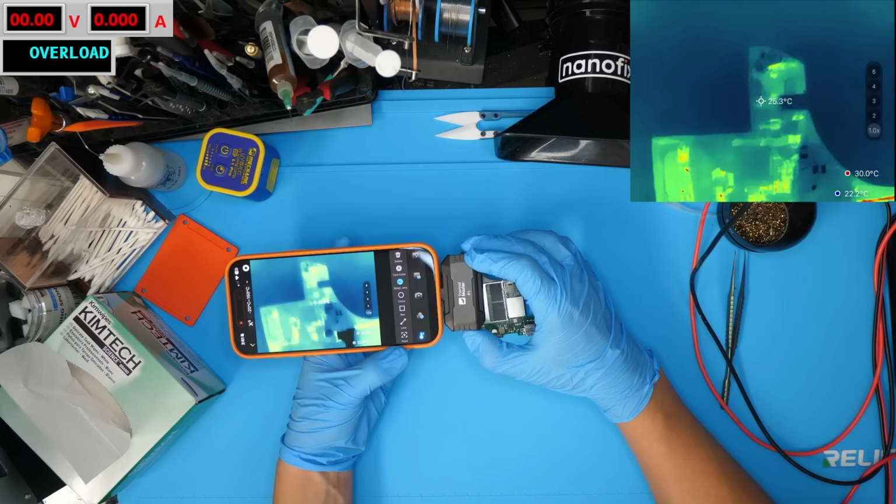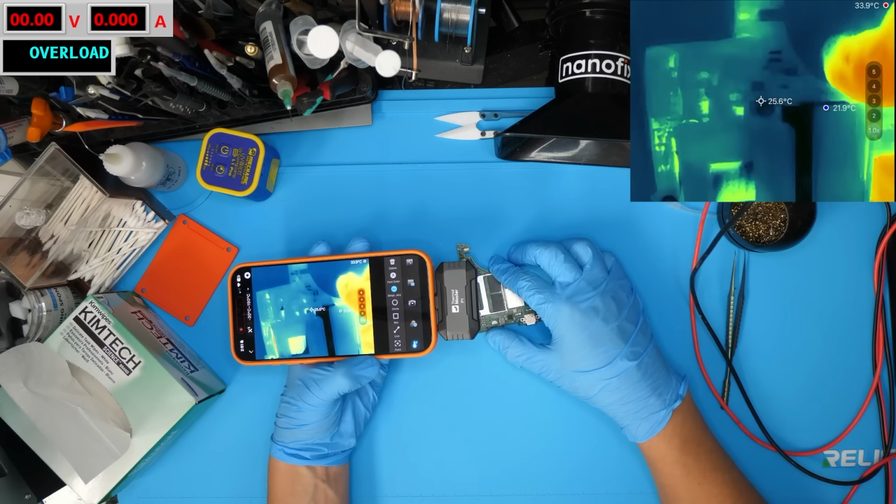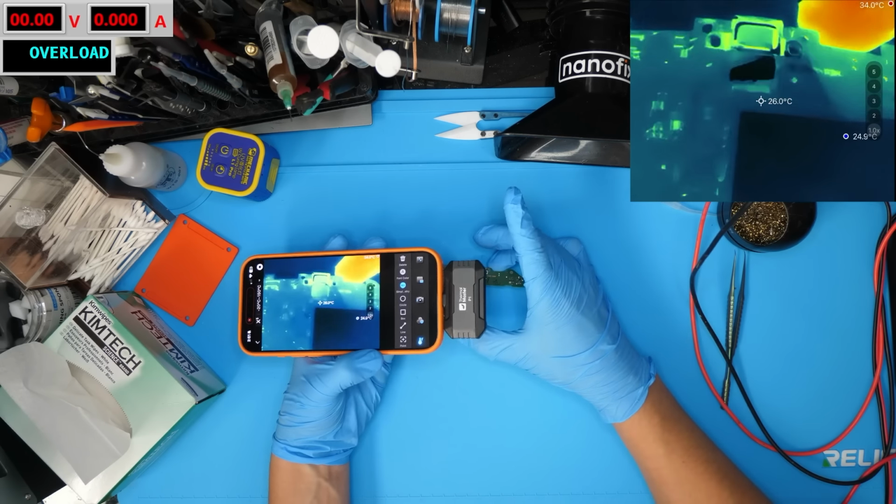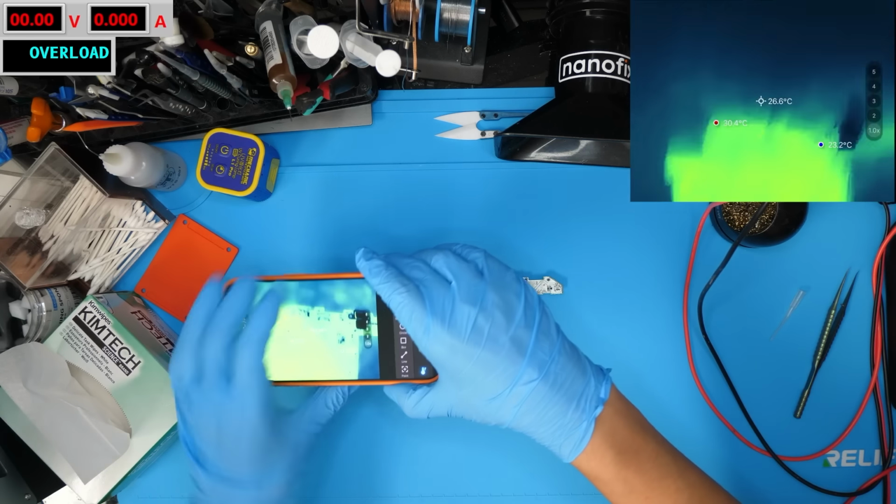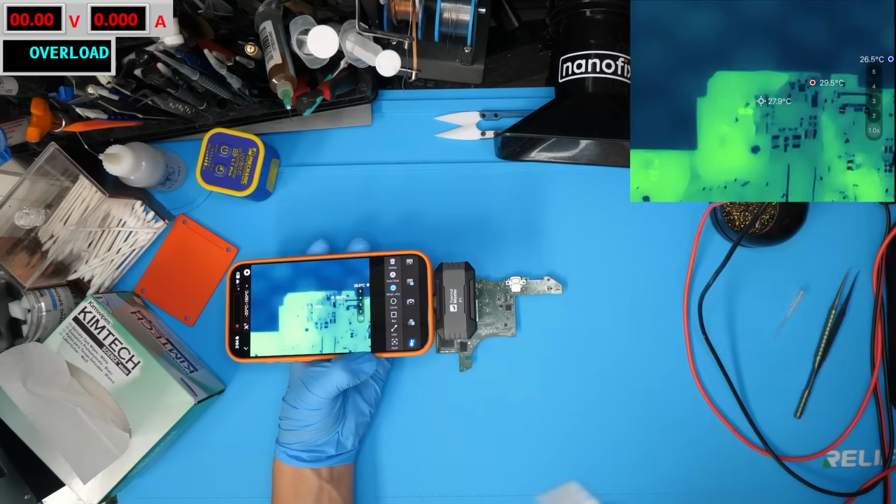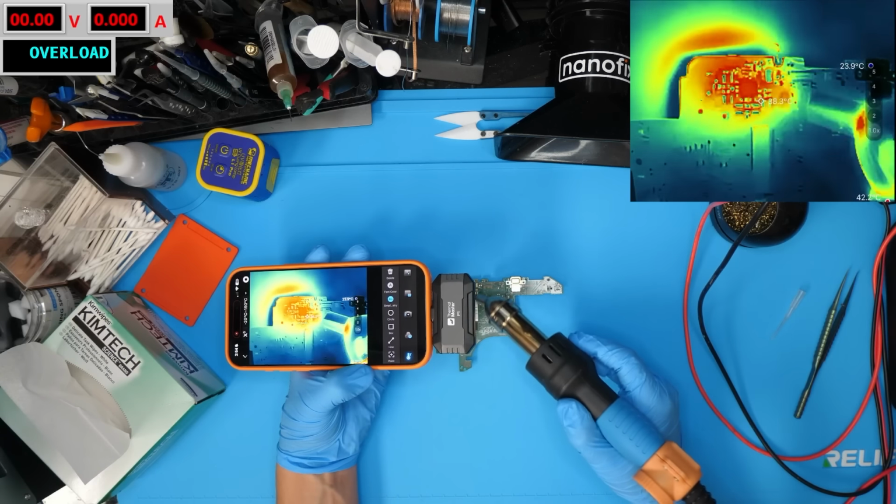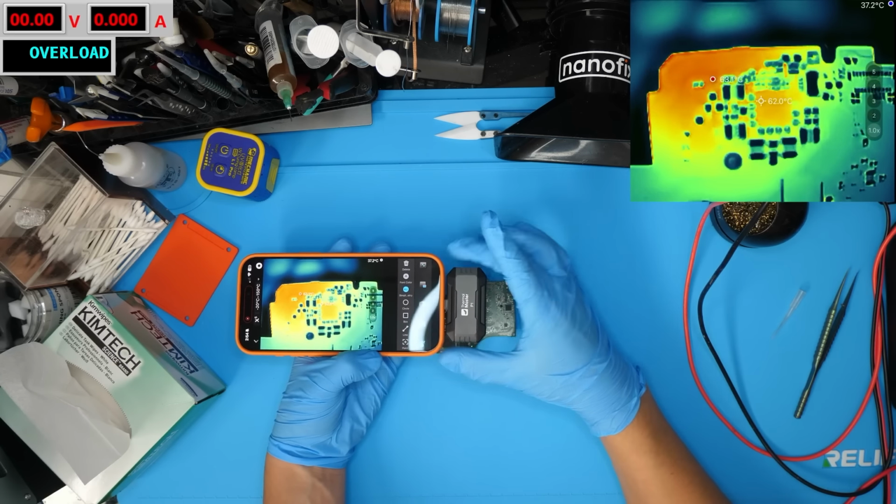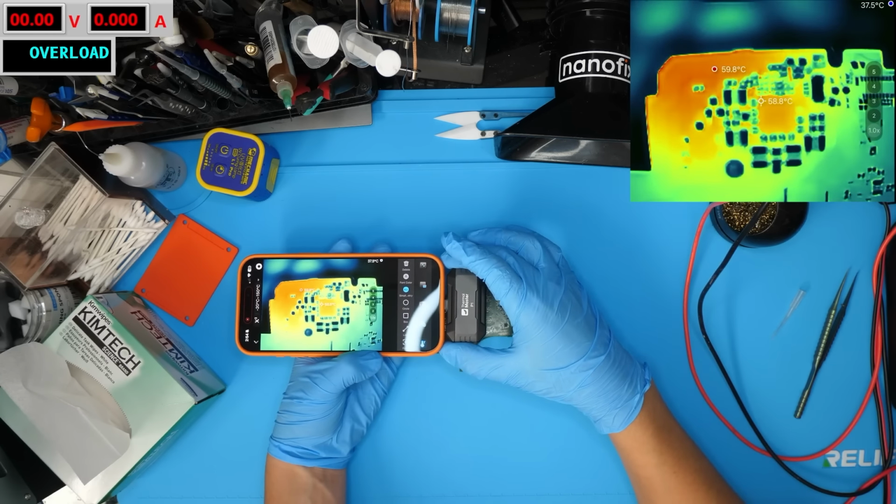But I have to say, I am pretty impressed with how far in we can go with this thing without having a macro lens. So just for fun, I'll do a little comparison here just to show you guys the difference between having a macro lens and not. So let me heat up this little main power regulator here of the switch. So that is the area with the P1. So let me pull out the P2 and we'll see what the difference is.